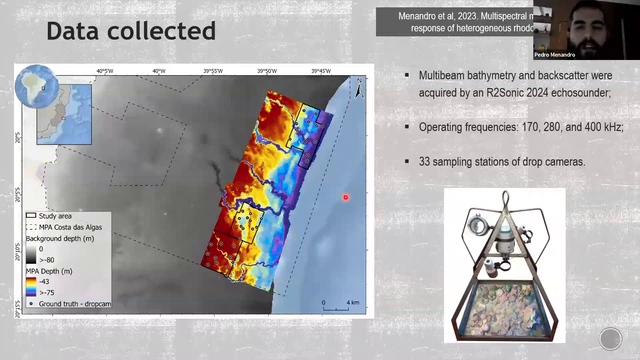So here is the data collected. My study area is close to the first chapter area, around 50 kilometers south from the Doce River mouth. The data set is multibeam bathymetry and backscatter, with operating frequencies the same, 170, 208, and 400 kHz, and 33 sampling stations of drop cameras.